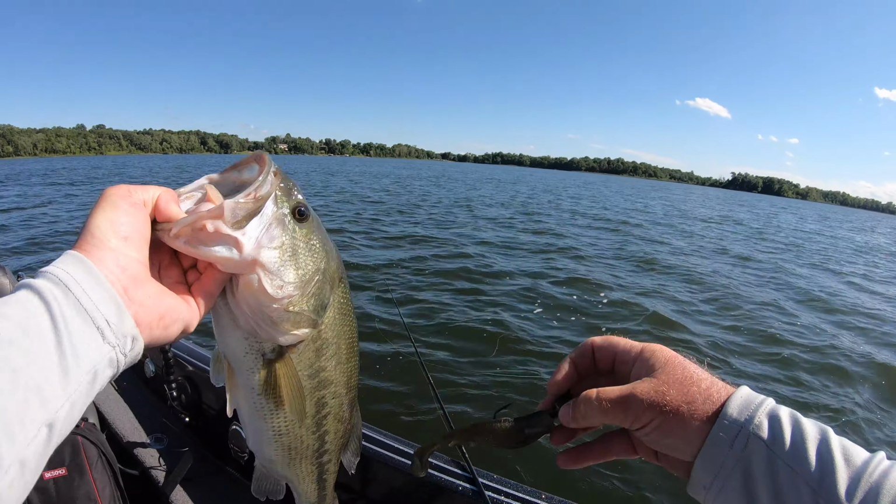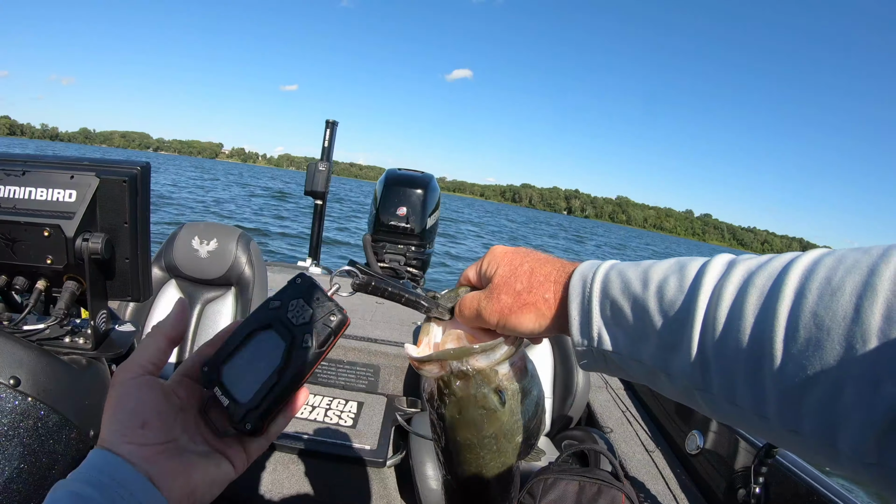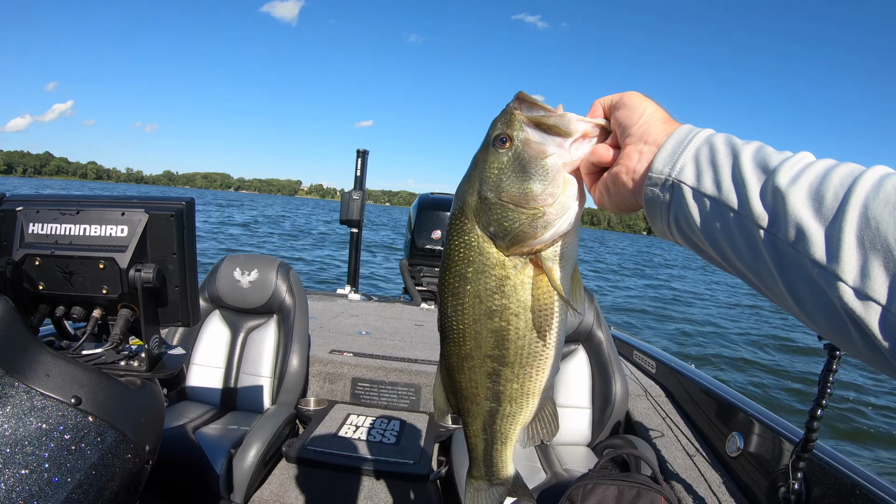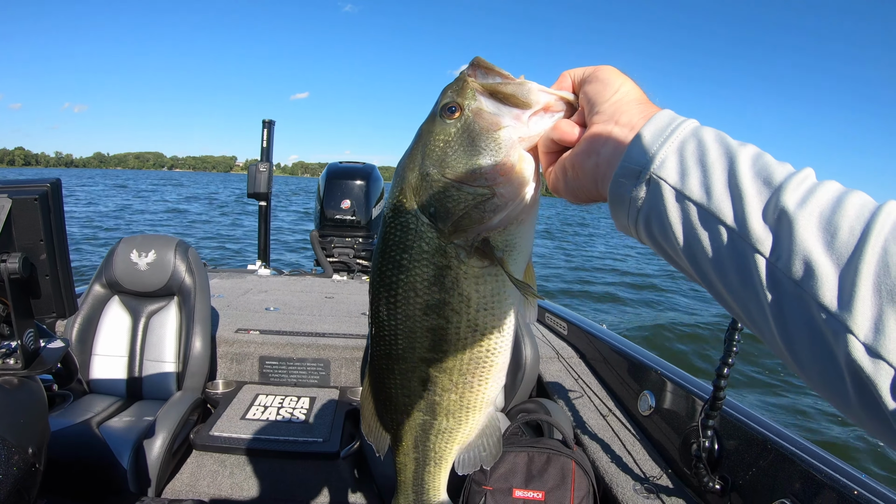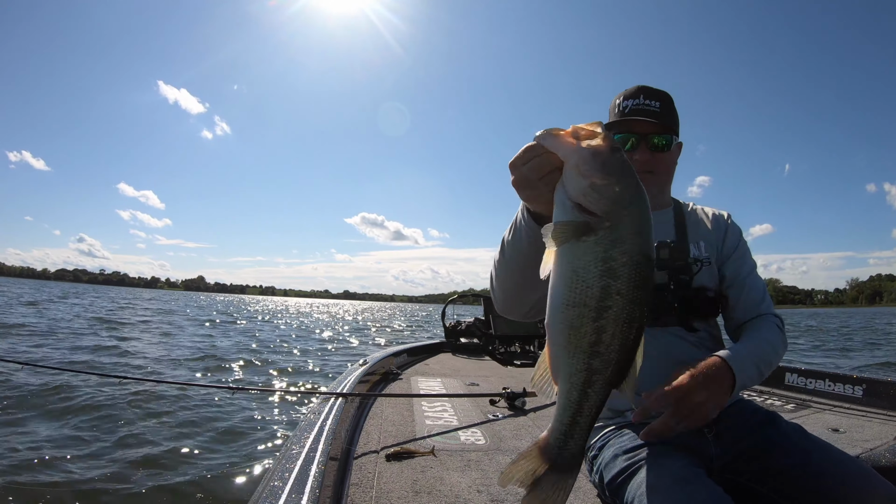Total key to catching big offshore bass in summer. So the bite's slow, but those two fish are 4.7 and 4.1, which I'll take quality over quantity lots of days.